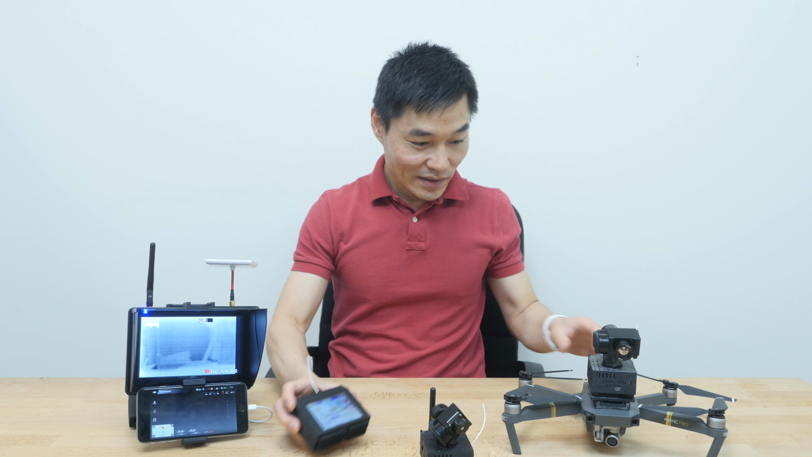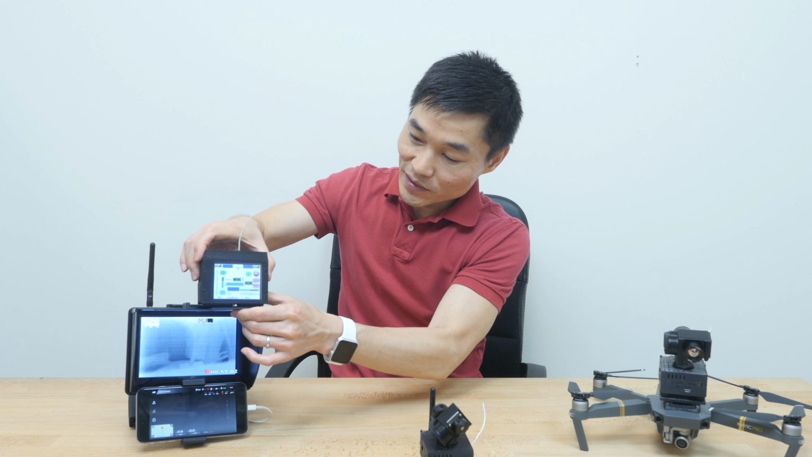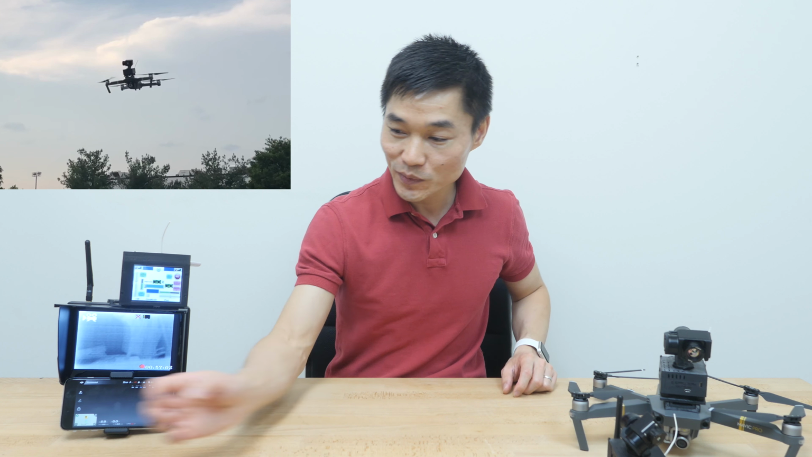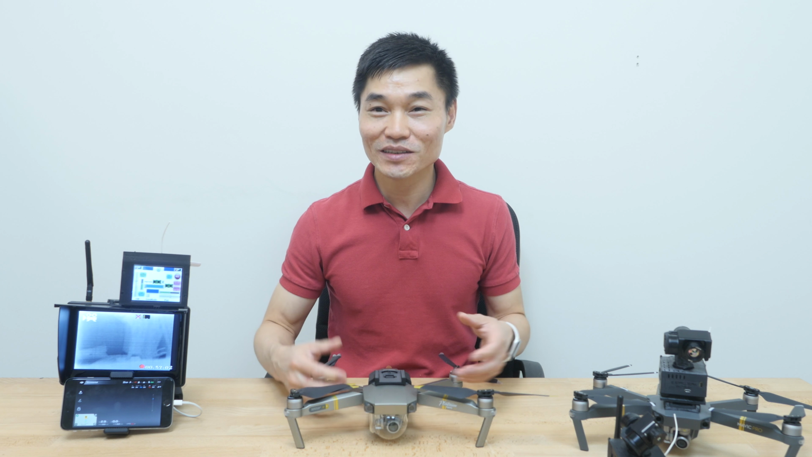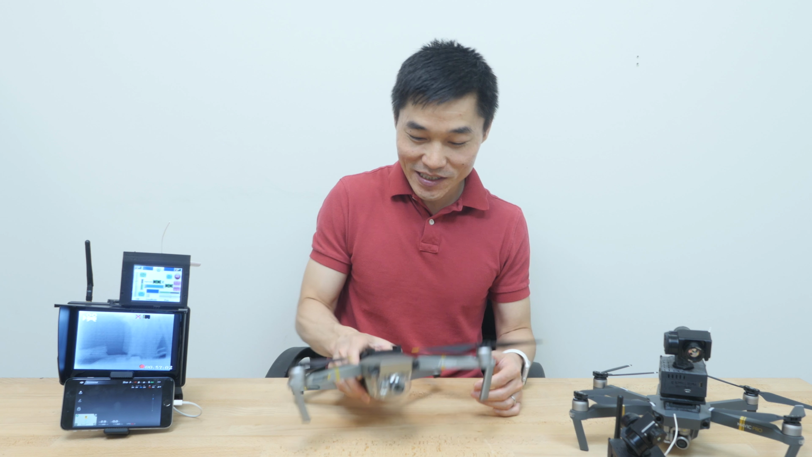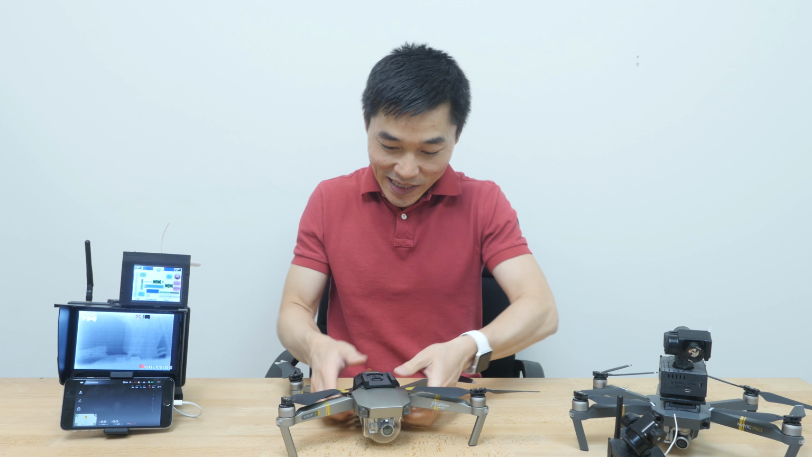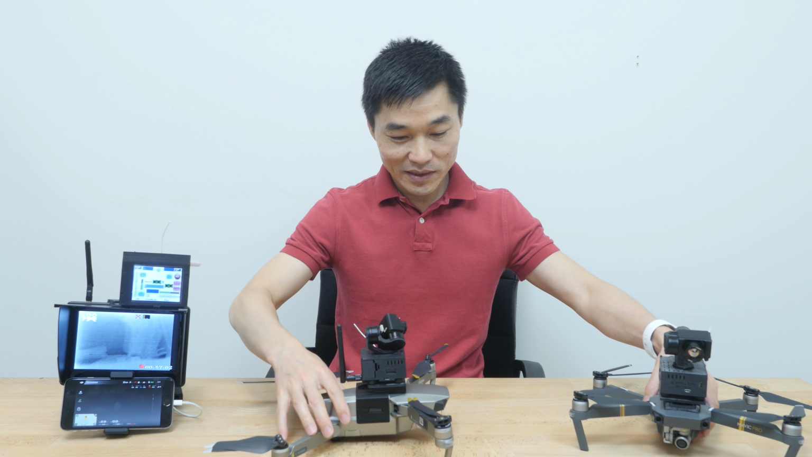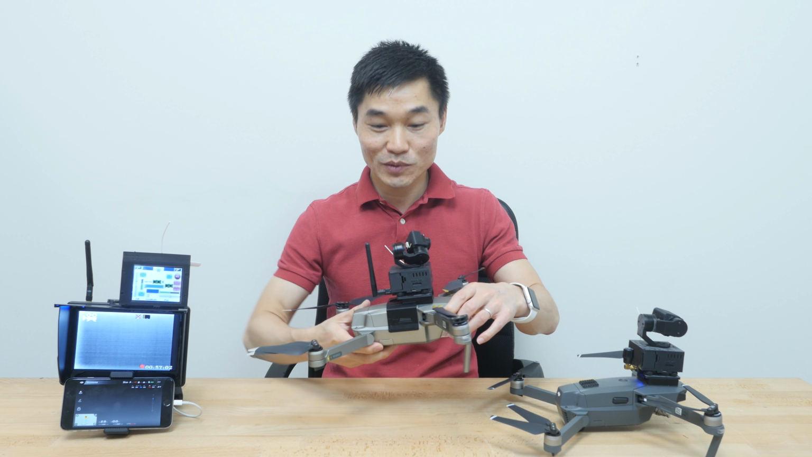So this is a quick mount on the DJI Mavic Pro. Even though we've flown it very well, it's handled pretty well in windy conditions. If you want to change to something else, we already have this as well. It's a quick adapter to snap on top of the DJI Mavic, in this case the Mavic Pro Platinum. You can quickly attach and remove. It's secure enough for you to hold the entire camera system on top, and for this you can mount it a little bit to the center of the Mavic so everything is a little more balanced.